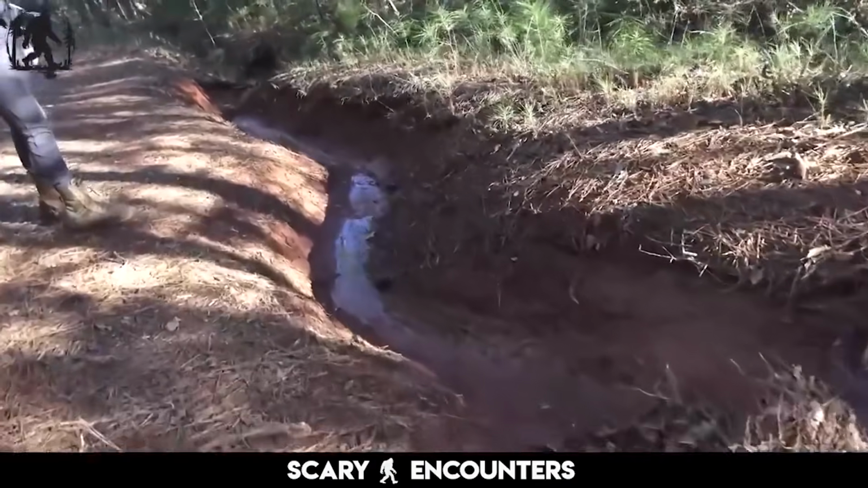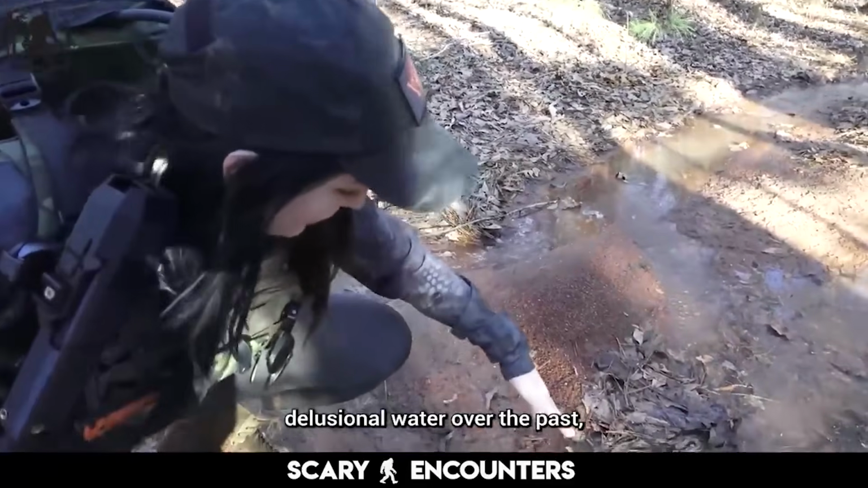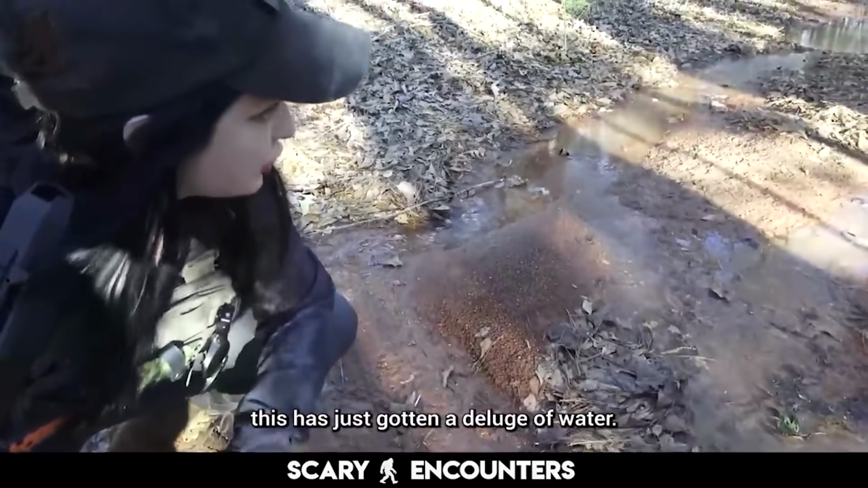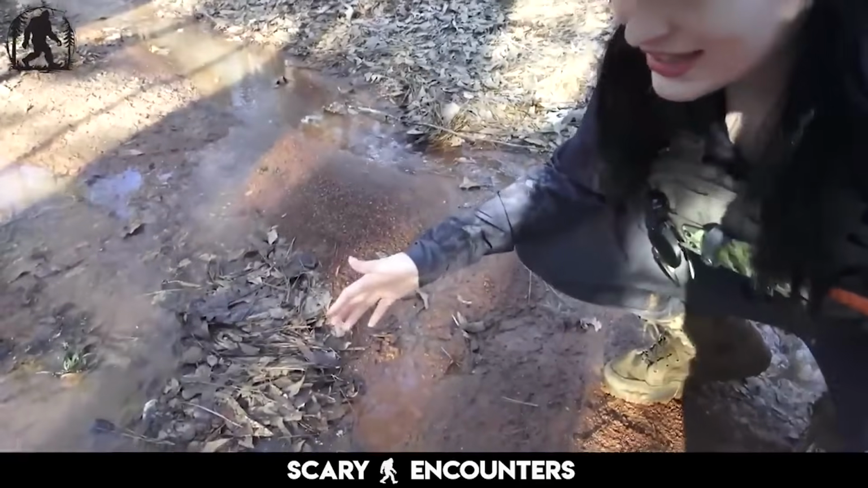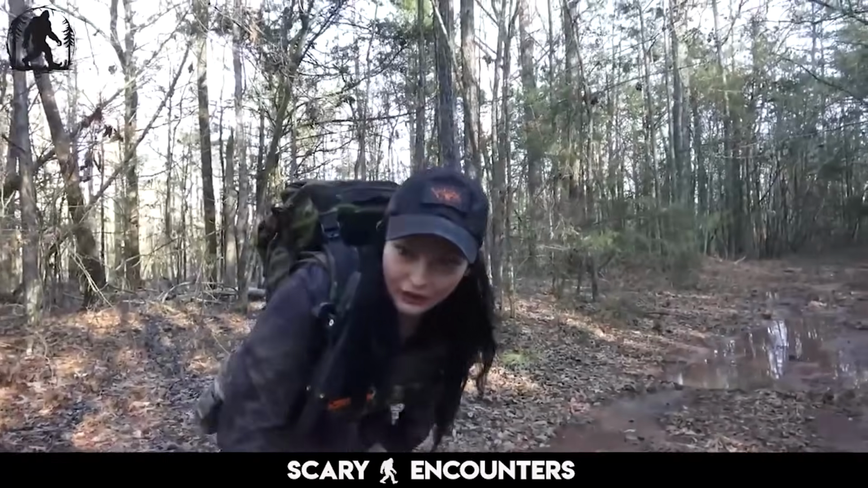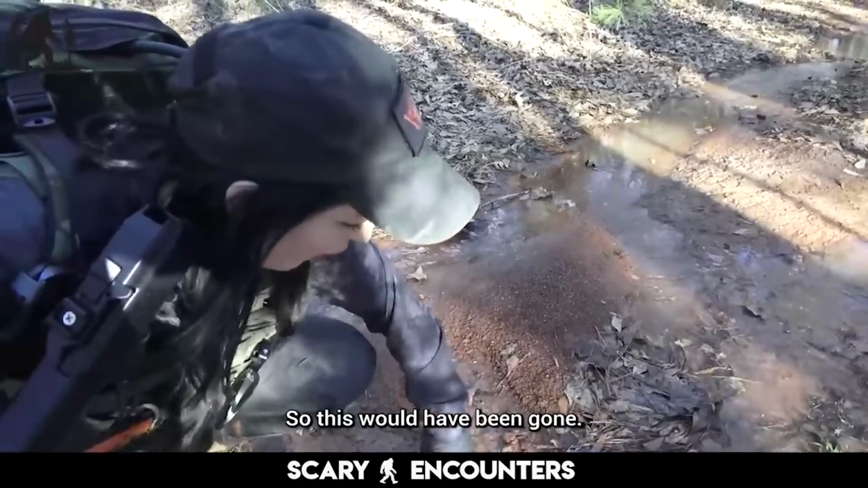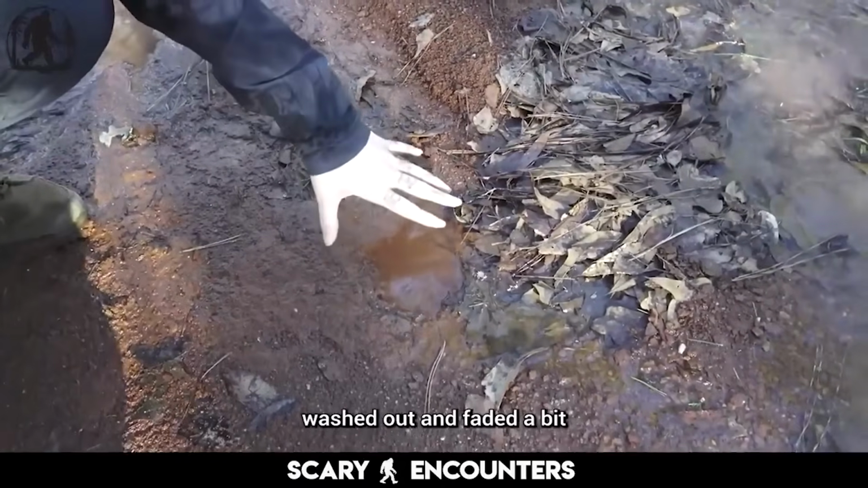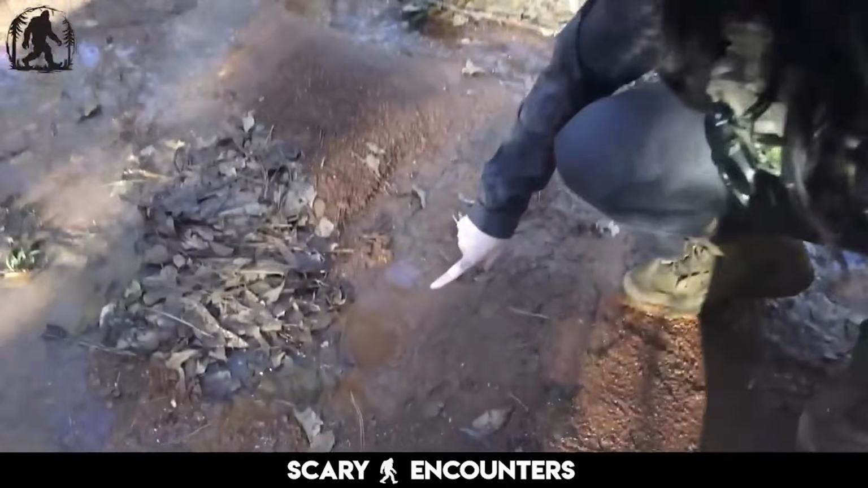So this got a deluge of water over the past 10 hours. This has just gotten a deluge of water, so this would have been gone. This is pretty recent. Now, it is still kind of washed out and faded a bit because it's taking on water right now. But that is a very clear foot shape, isn't it?